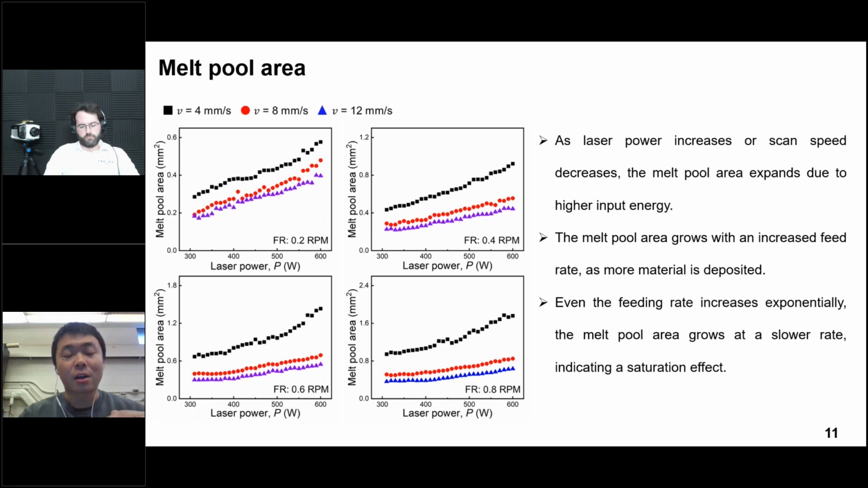Those are only the mean area of the melting pool. With the assistance of the high-speed AR camera, we can get more than just this information, since that information can be easily captured by a normal AR camera. With a high-speed AR camera, we can get more.